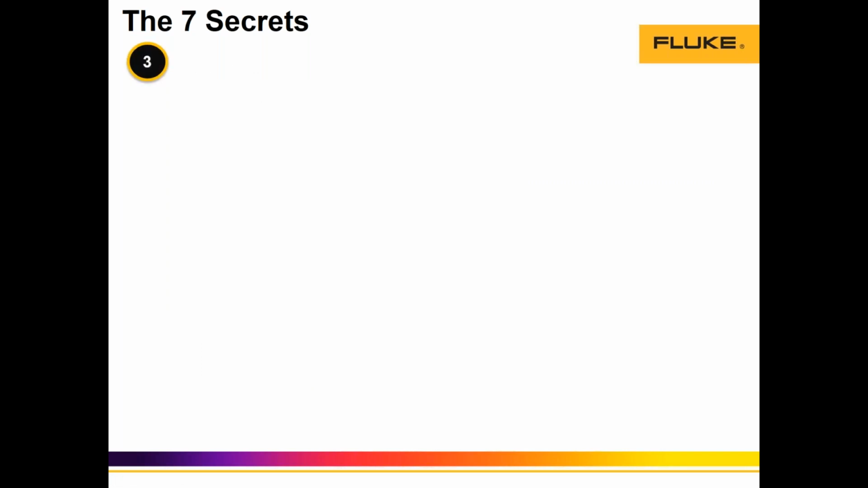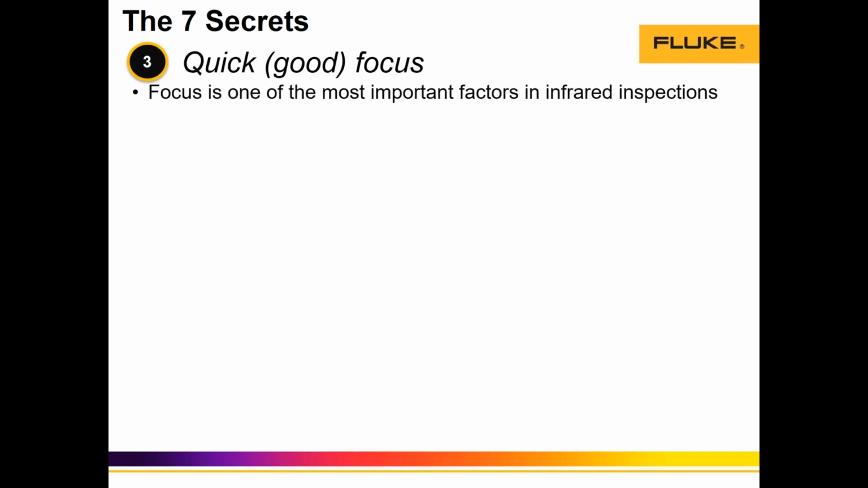Then the third secret I want to talk to you guys about is very important, actually. It's called focus. A quick, good focus. And focus is one of the most important factors in a thermal inspection. A bad focus image cannot be fixed through software once it's saved. And this is critical to understand. We cannot improve or fix images with a bad focus.